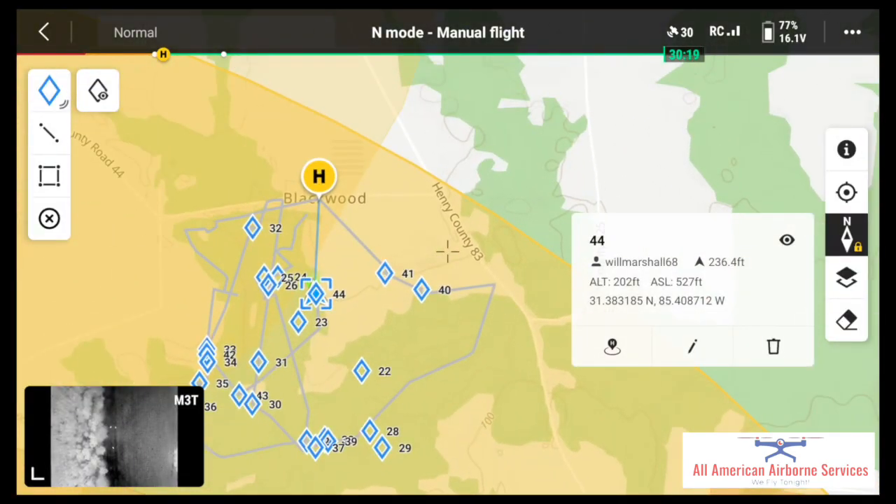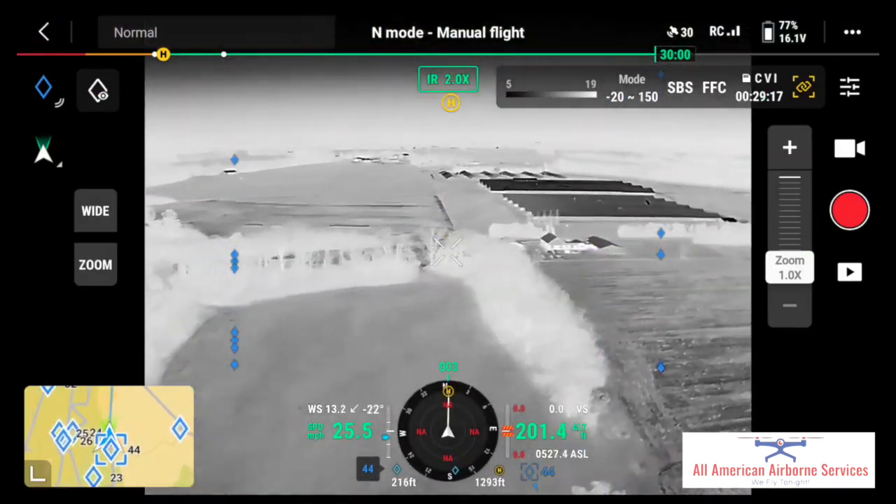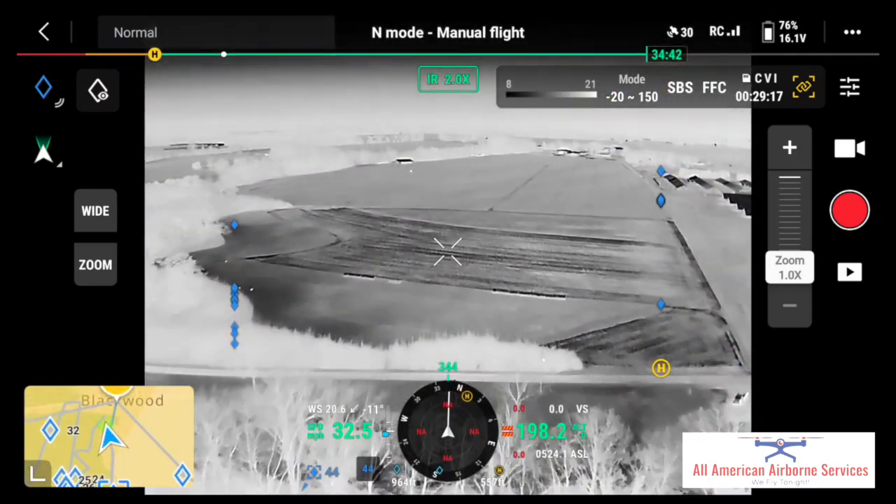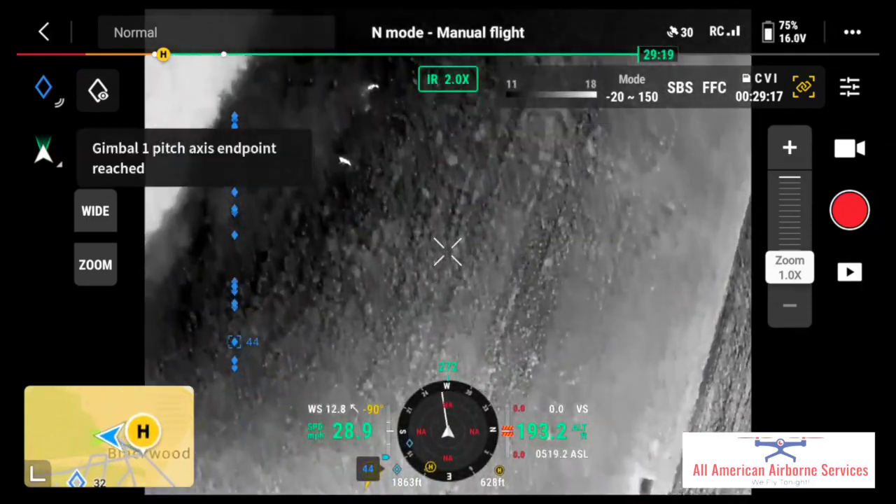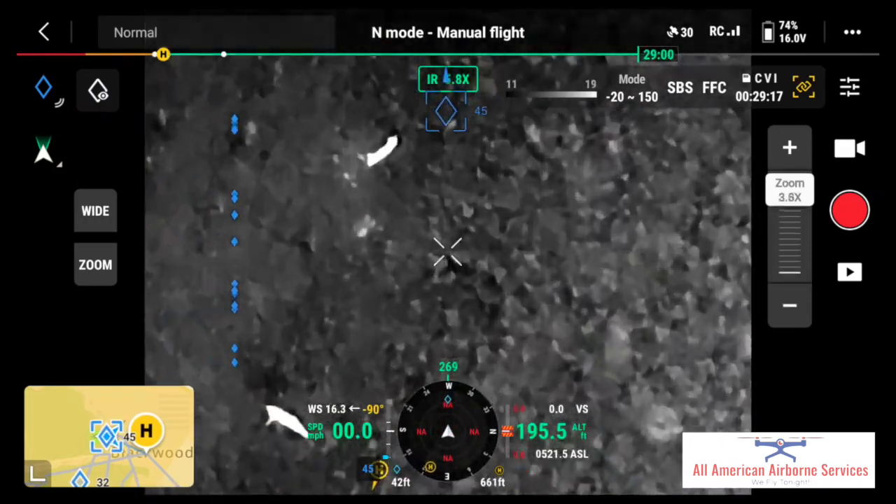I wonder if we were to go back and look at number 23, if those 3 deer that we saw in the field were actually at Diamond 23 earlier. I think that's probably what it was. And you can see how those deer got up from their bedding location and then went out to that field.